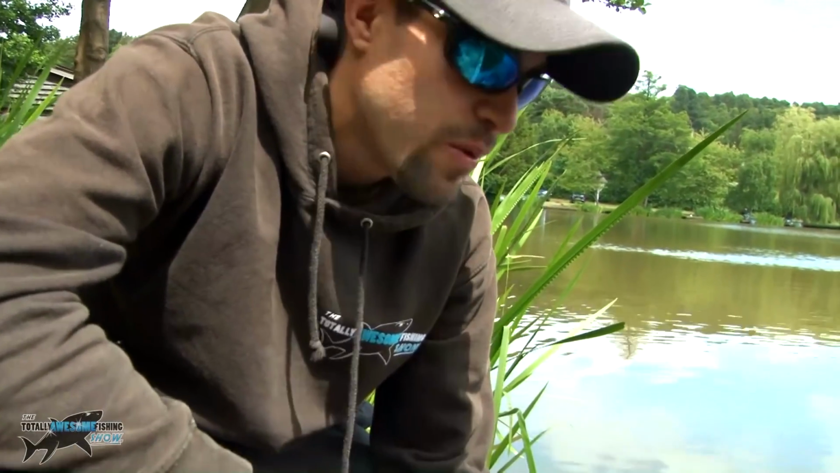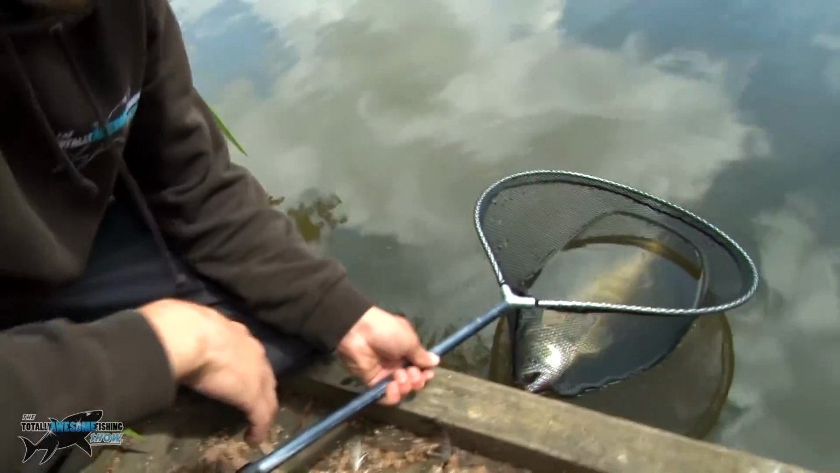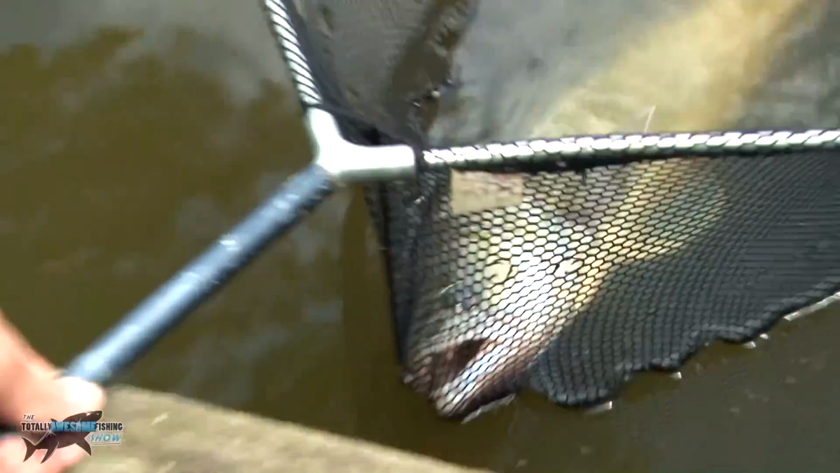This time of year, we're coming up to the end of June. We're in the middle of summer. And I'm not using any dead baiting or anything like that. I'm just using a method feeder with pellets. And I hooked this zander.